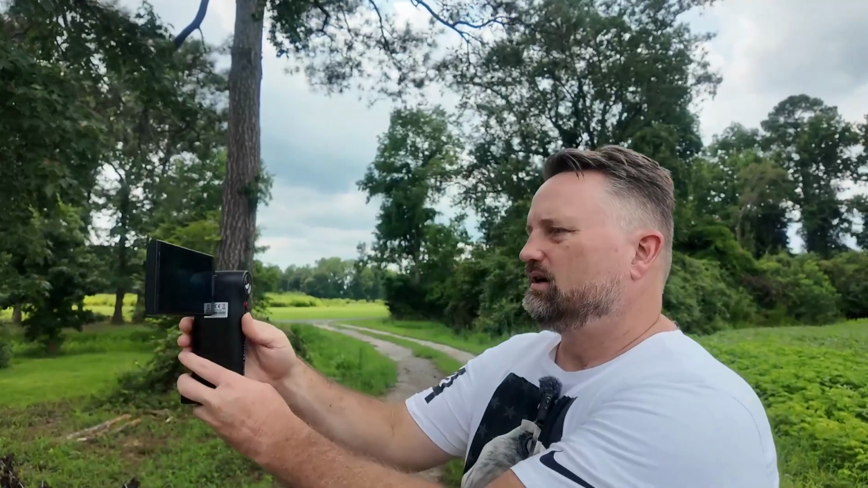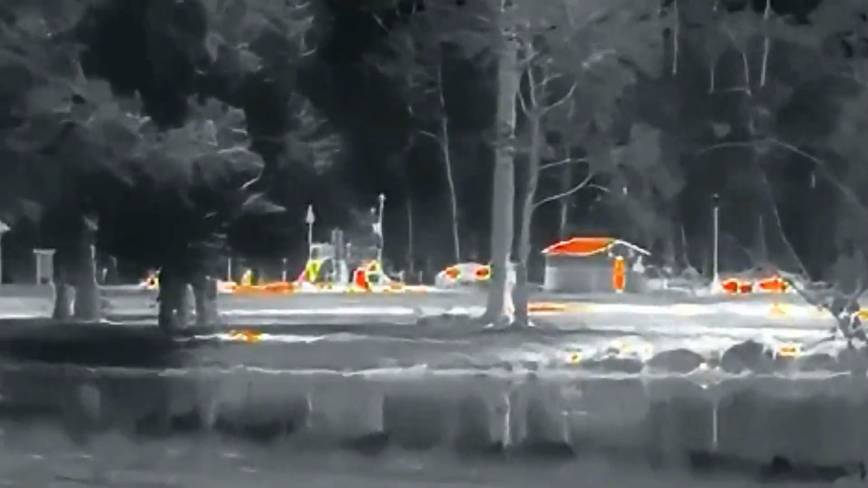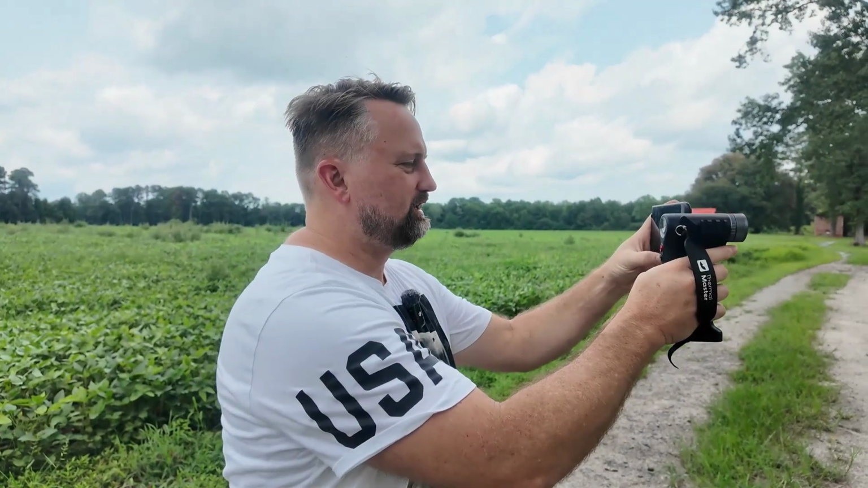Wow, that is really far. I can dial in, I can focus that up just like that. And now I can see there's heat signatures over there. There's some workers over there across the pond, and you can see what they're doing on the plane view. So check that out. You can actually see the heat signature through the camera right there.